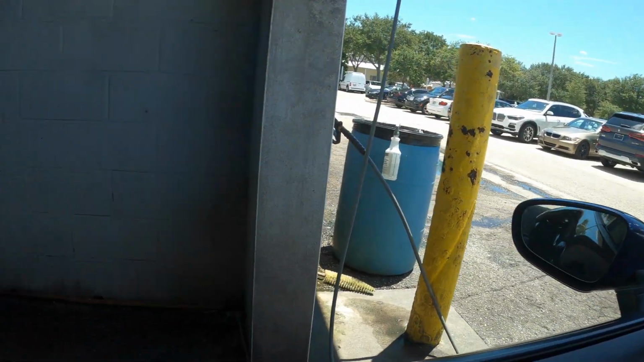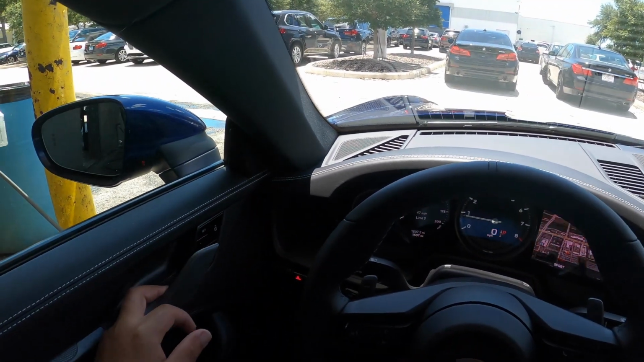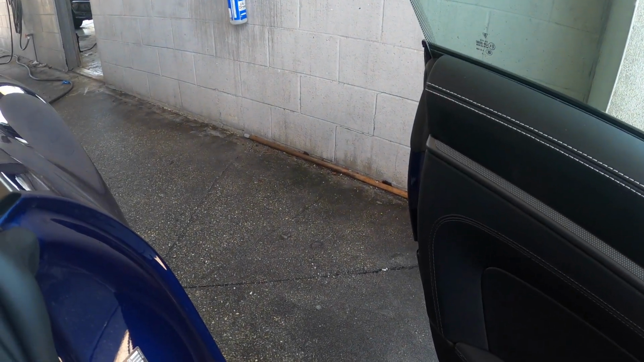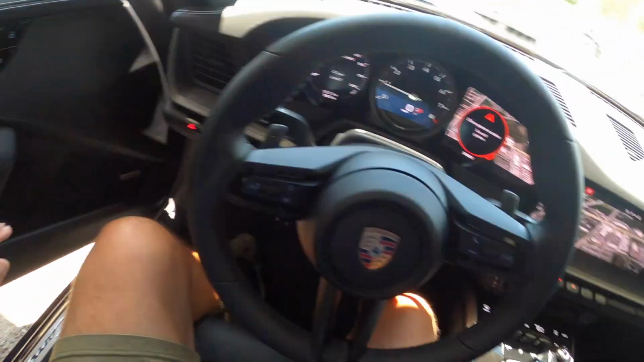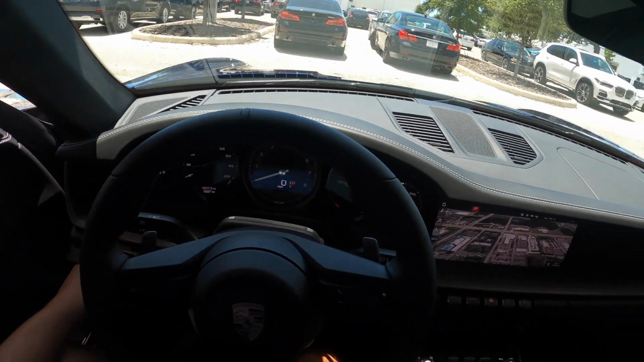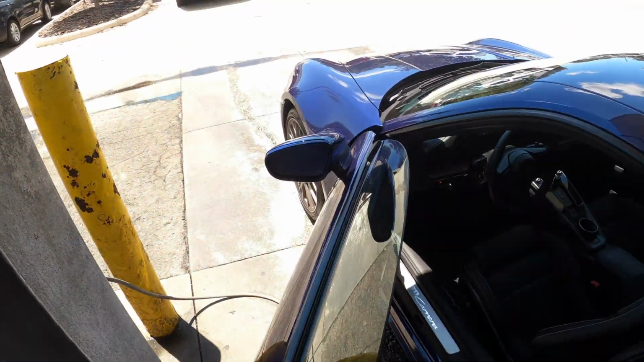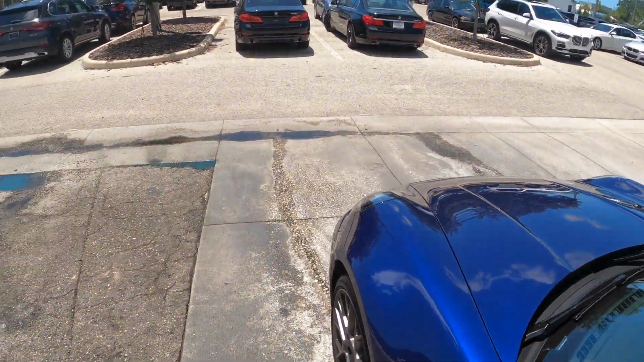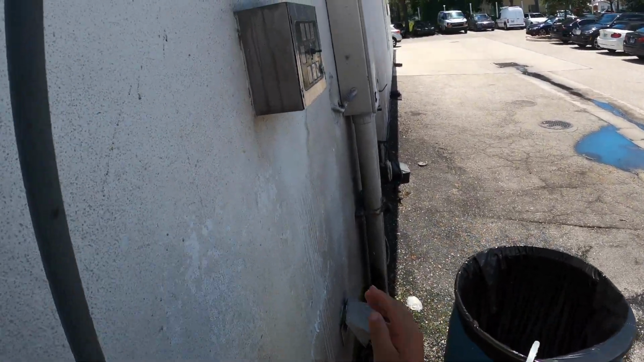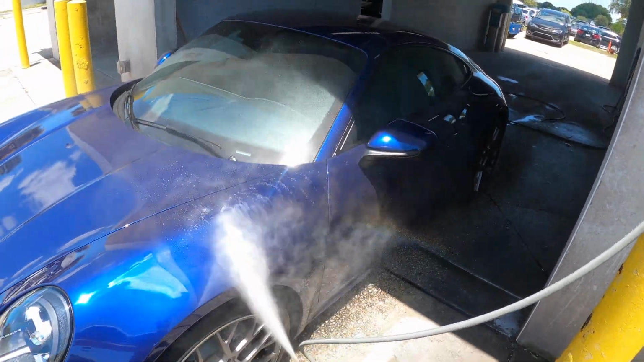I'm gonna give you guys a couple of revs. Let's see if you can hear it. Alright. You can hear the turbo spool down. That's lit. But yeah, we're just gonna clean her off, get her ready. The owner's actually here, so we have to work pretty fast.